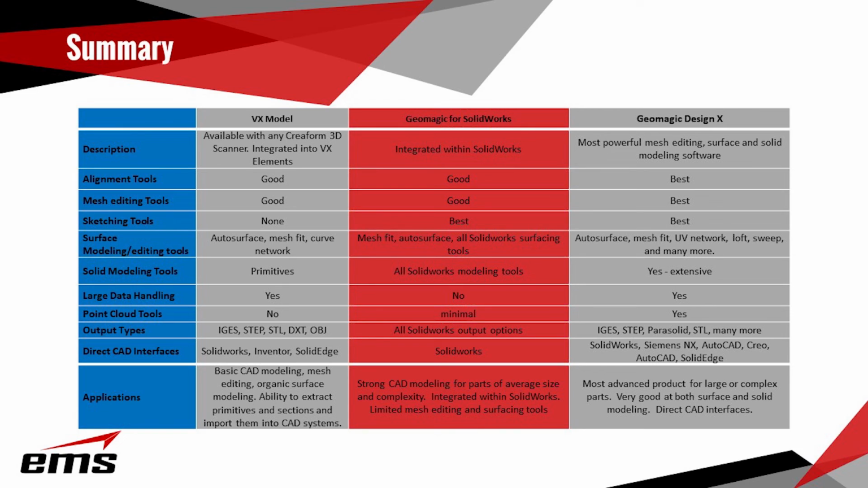VX Model will handle large data sets because it does work inside the Creaform scanners environment, and those files can get large. Geomagic is going to struggle once we get over a certain polygon size. As far as number of triangles, that will vary with your hardware and your setup, but that could be a consideration. And Design X can work with huge files. VX Model doesn't really work with point clouds. Geomagic for SolidWorks has minimal tools. Design X has all of them.